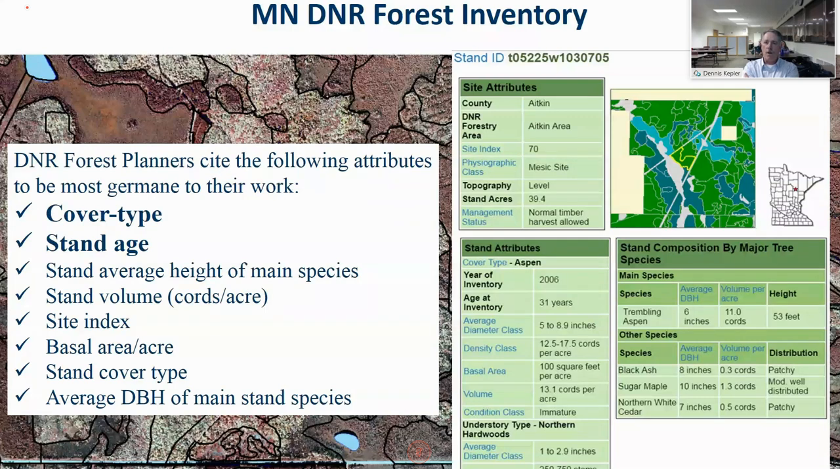So what are we looking for? What's important? Cover type, stand age is really important for us, along with a lot of other data that we collect with the crews, but some of that data can be modeled or calculated at a later date.